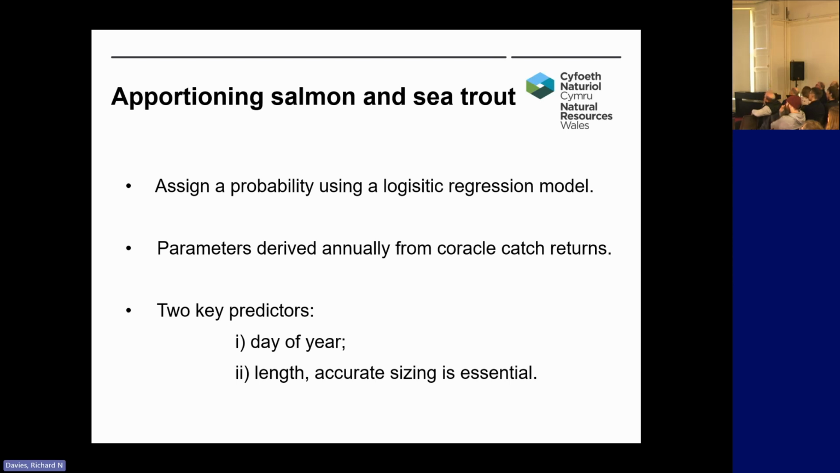Now for this, accurate sizing is essential. And again, going back to the range effect I talked about earlier, sizing decreases with range, and we've done quite a bit of work looking into this, and we get really good accurate size information up to about 20 meters. But beyond that, the accuracy starts to decrease.